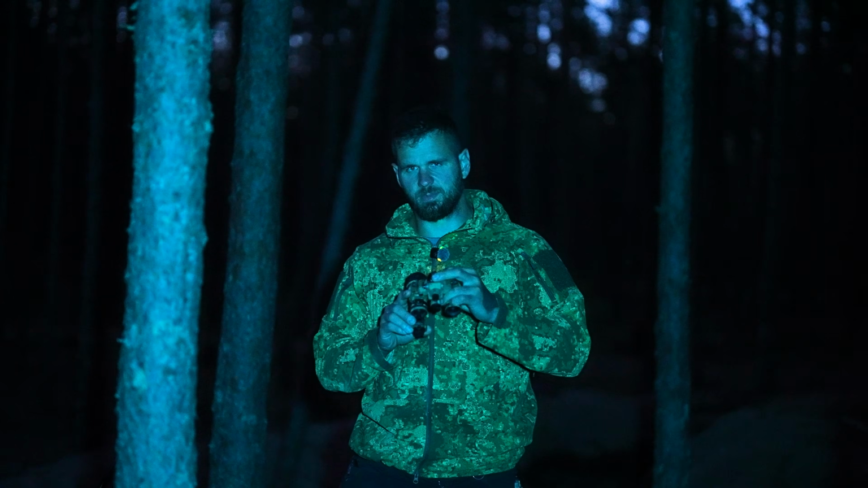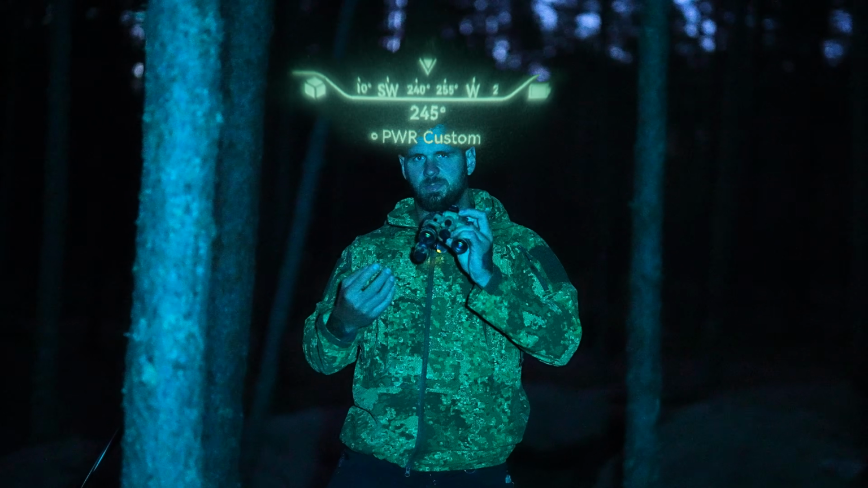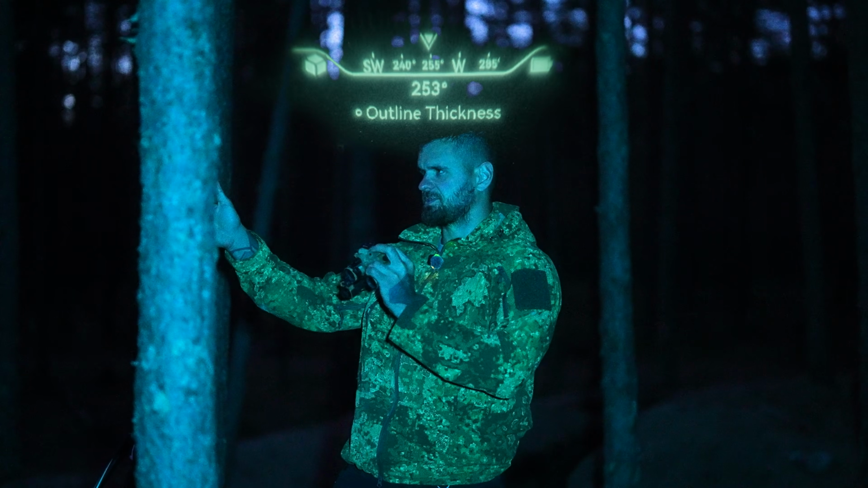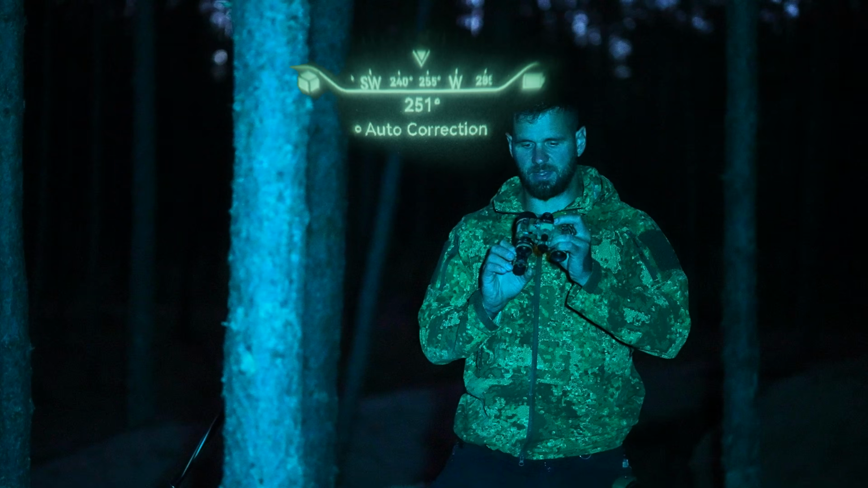The second one is dormancy, which means that it's going to turn off the thermal, but it's going to show you the heads-up display, so it gives you the direction in your night vision goggles, which is good for navigation.